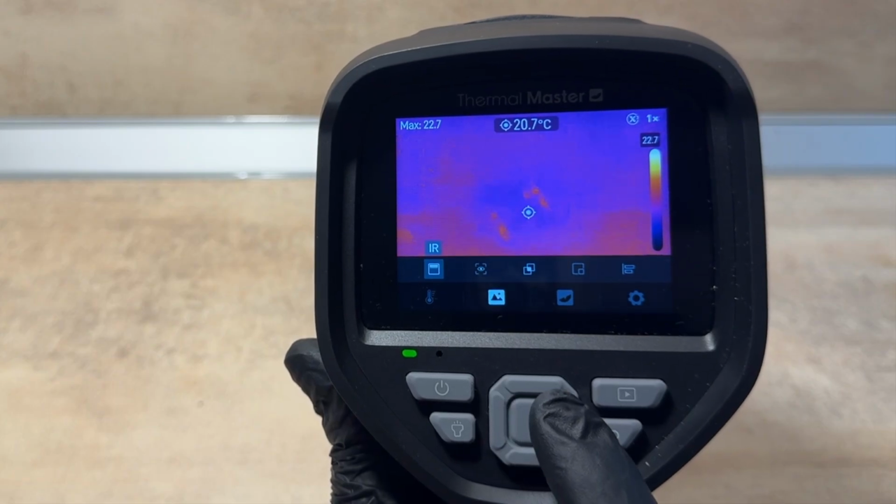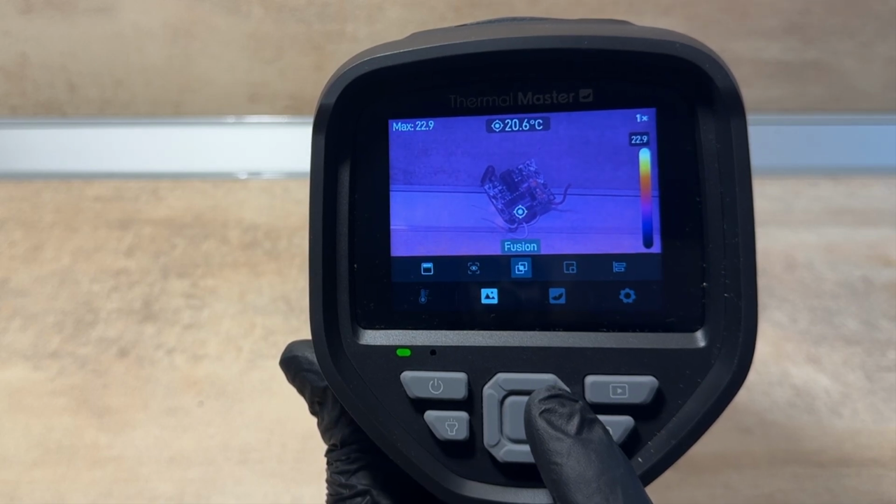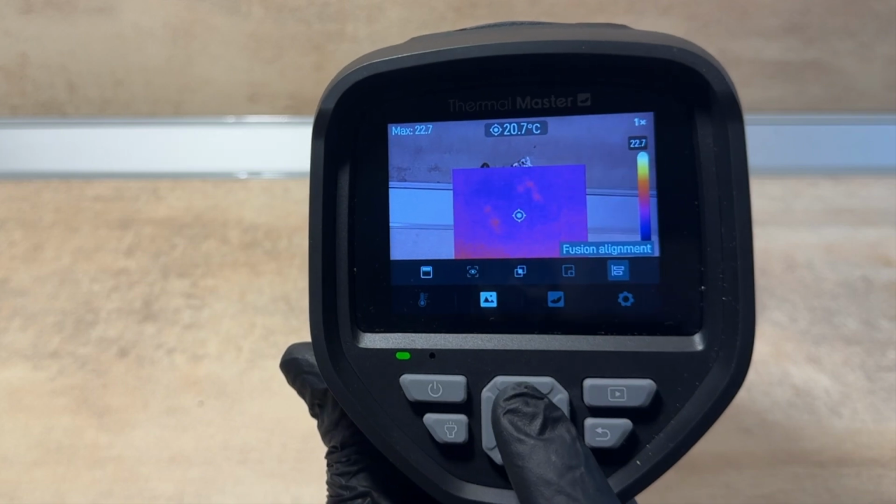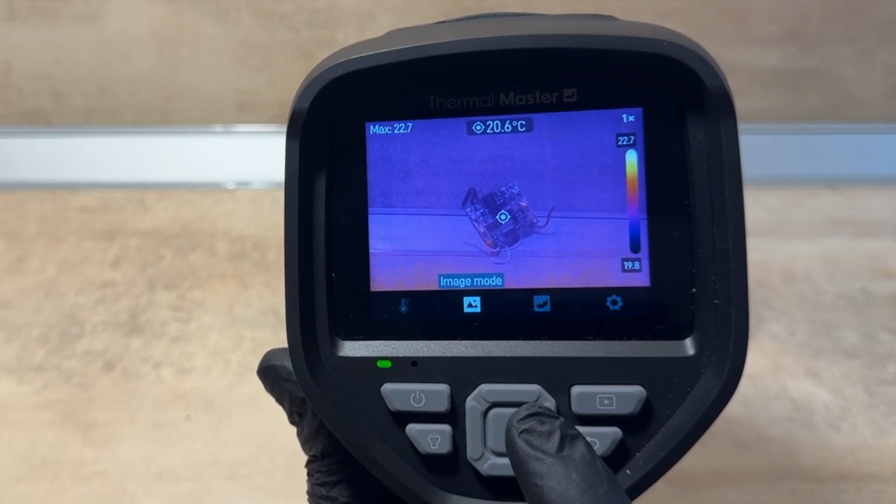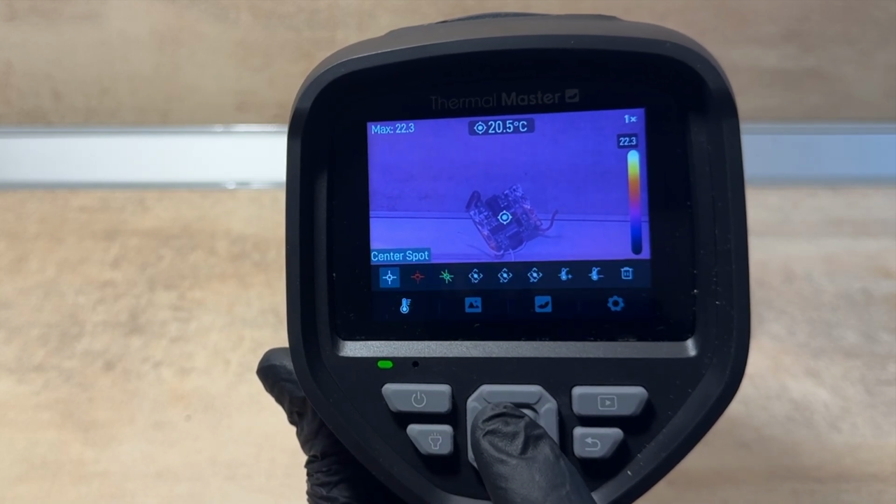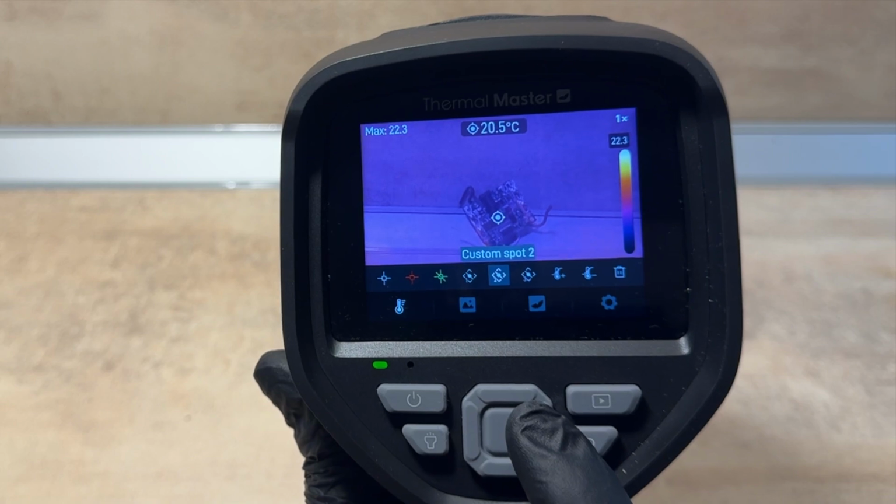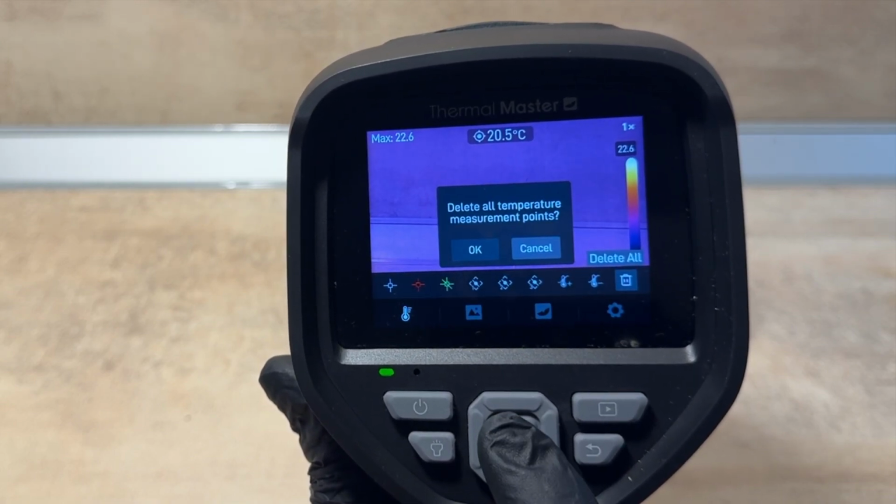You also get multiple image modes where you can select the view from the thermal camera, regular camera, or a blend of both. That flexibility is really handy depending on what you're trying to capture. Another neat feature is the ability to place up to 3 additional temperature markers on screen. Adjusting their exact location does take a bit of patience, but the feature itself is a welcome one, especially if you know what you're doing.